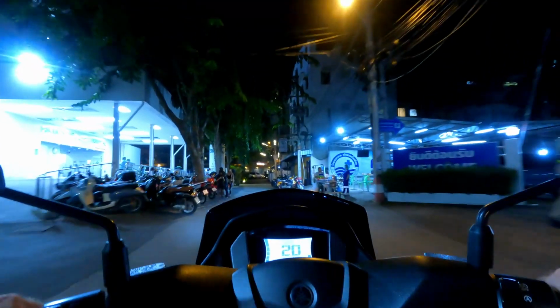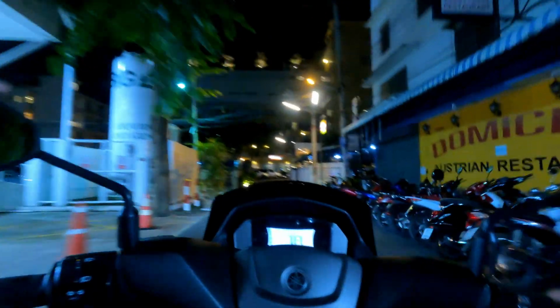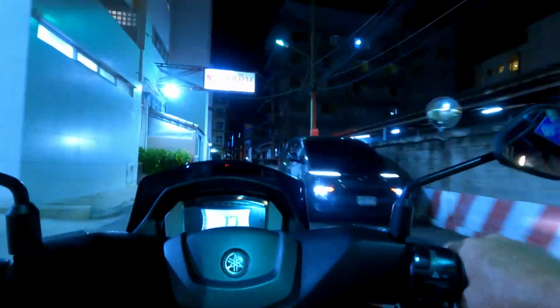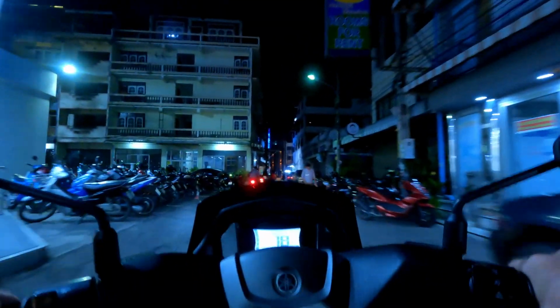Right here, I'm gonna go over and go down this little alley. I actually, at this point, I don't really know where I'm going. I don't go down to this area very much. I usually take some bigger roads, just go a different way. But there was so much traffic, and actually they got the street torn up too. So basically I had an opportunity to turn, so I took it.